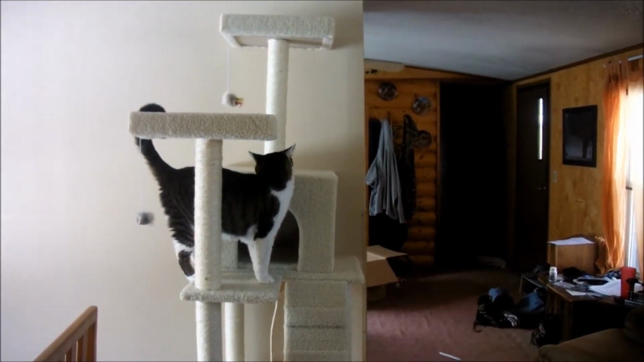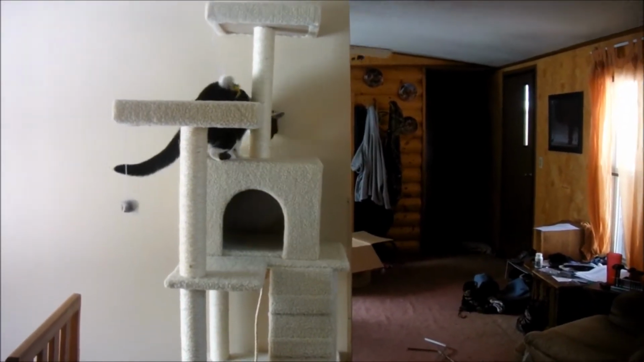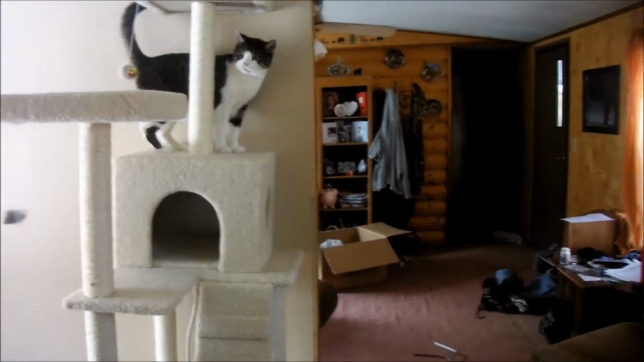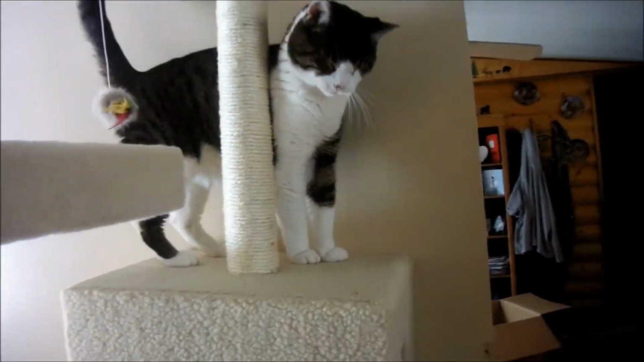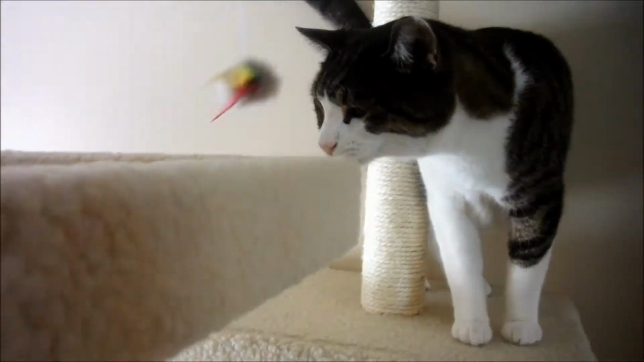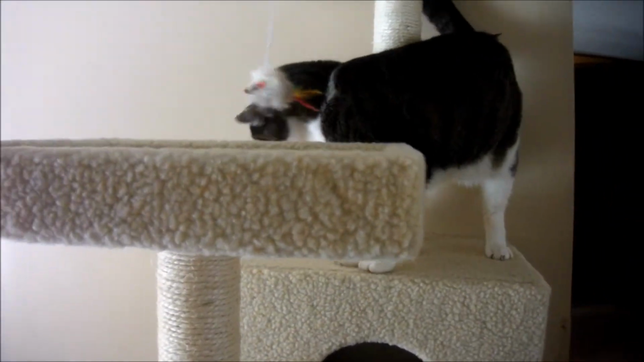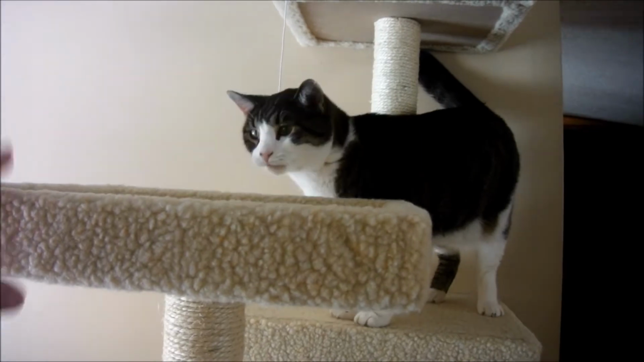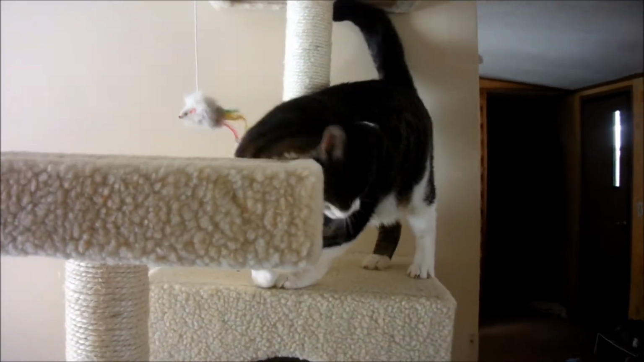Yeah. Isn't that cool? Isn't it? Look at that. You got a little mouse. See? Look at the mouse. Come up here. See if this will hold you. Come on, get your fat ass up here. Frodo, come on. Come here, bud.